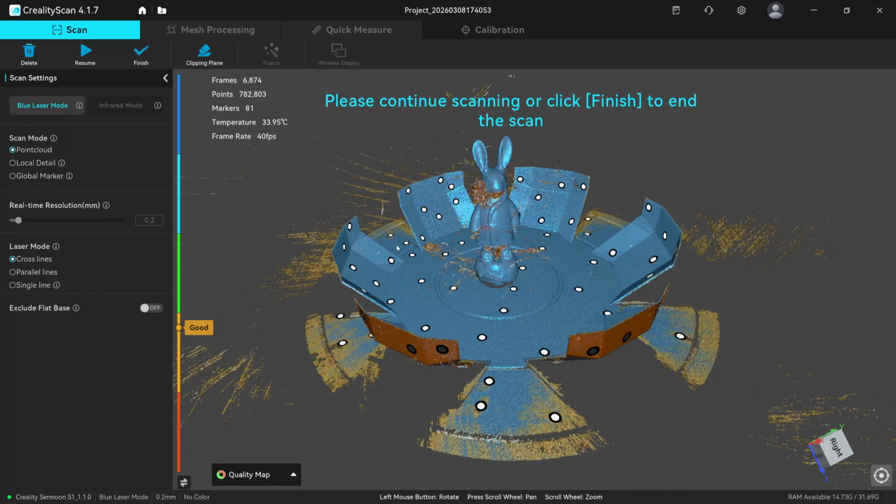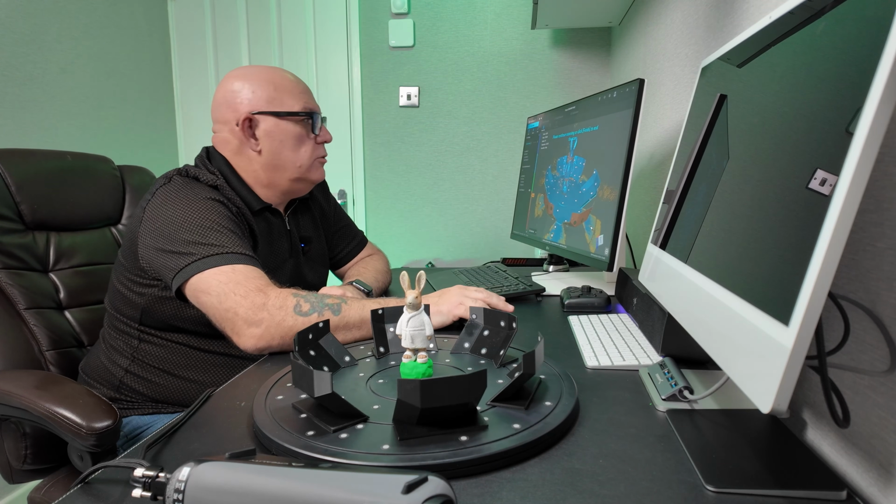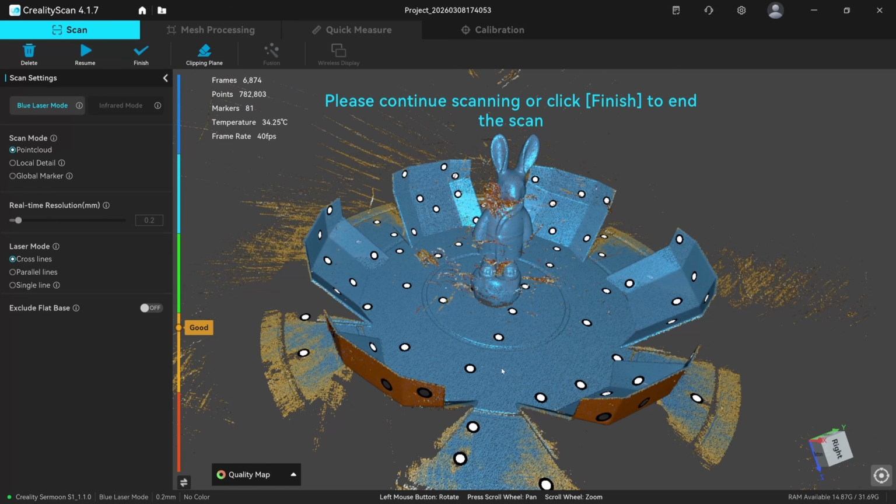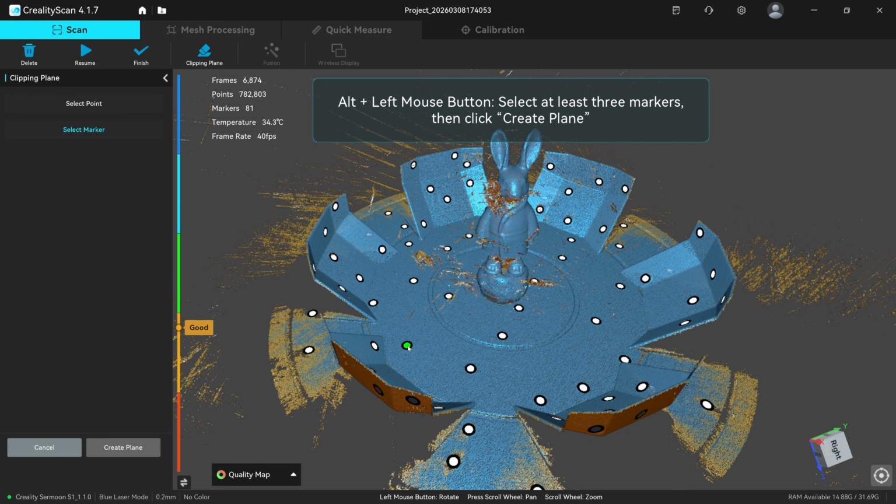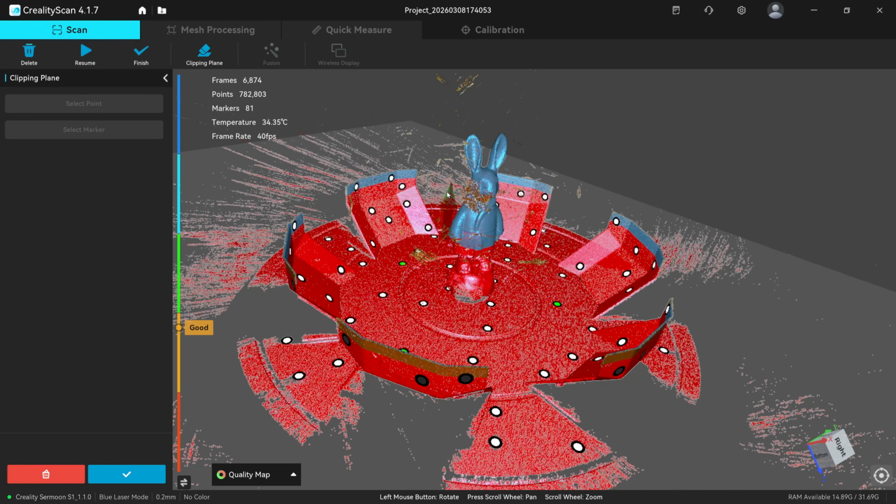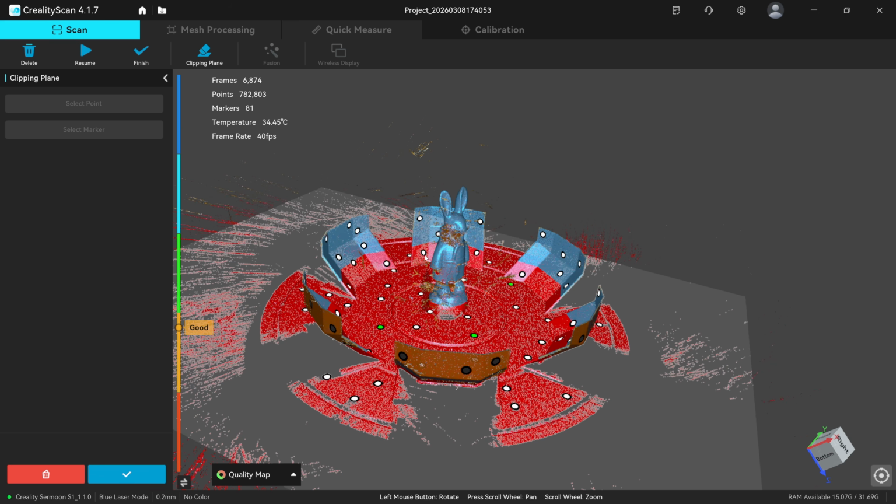Now, I've got a fair bit of noise in here. That's because of this monitor reflecting it. Because this was scanned on a turntable with marker dots on it, I can use this clipping plane feature at the top here. So I'll click on that, press down the Alt key, click on 3 markers that are on that plane, then click Create Plane. I could then move it up if I wanted to get out more, or I could bring it down below if I'm thinking it's taking too much in.